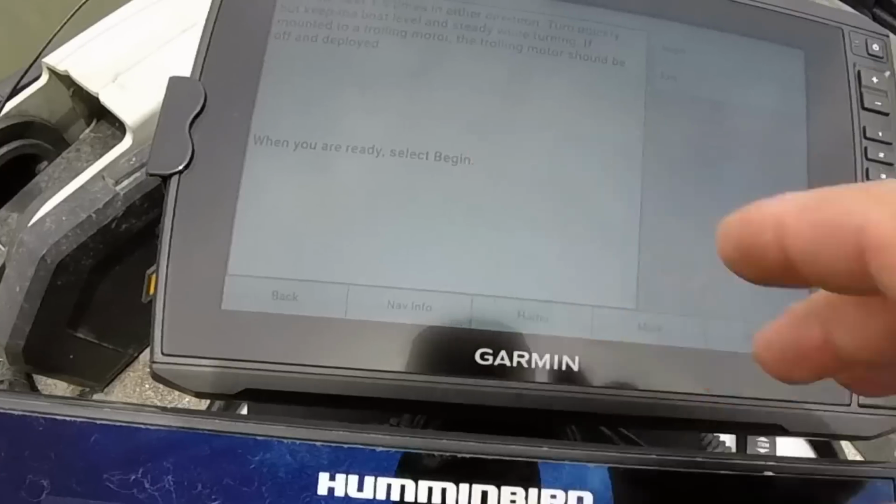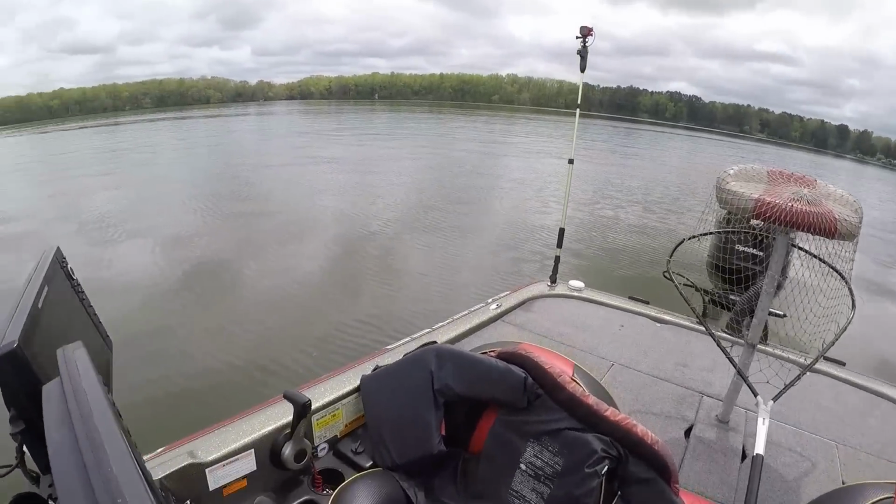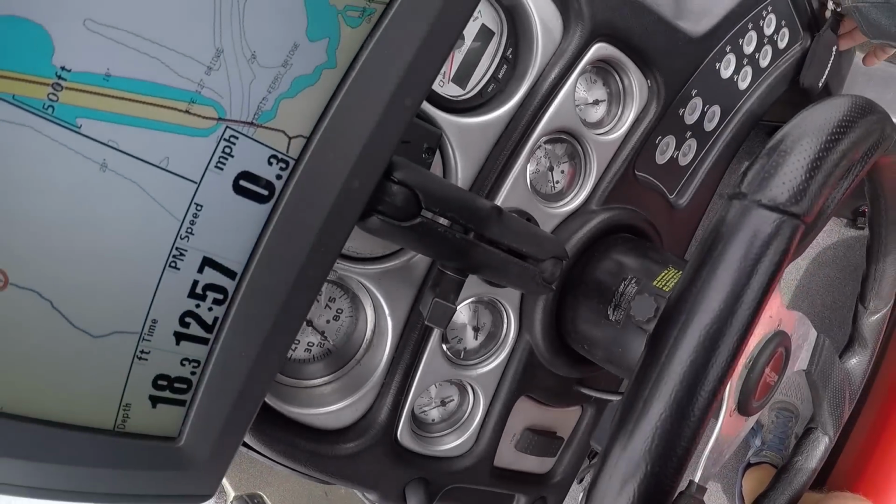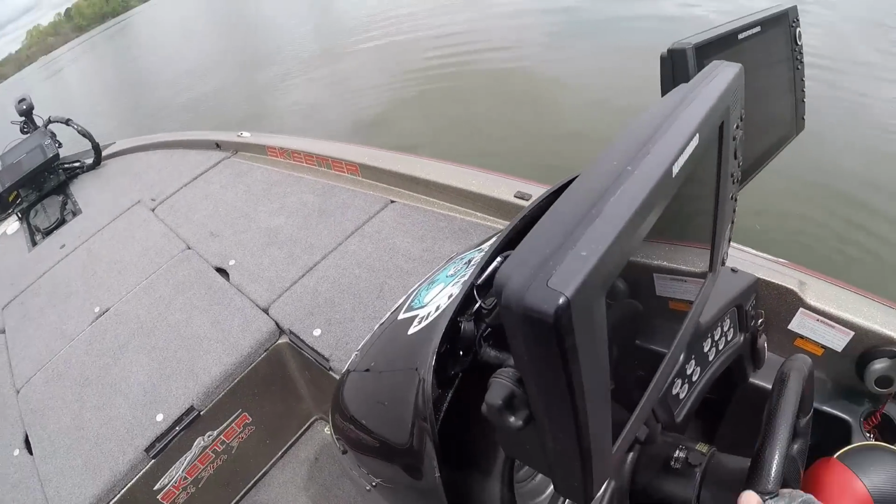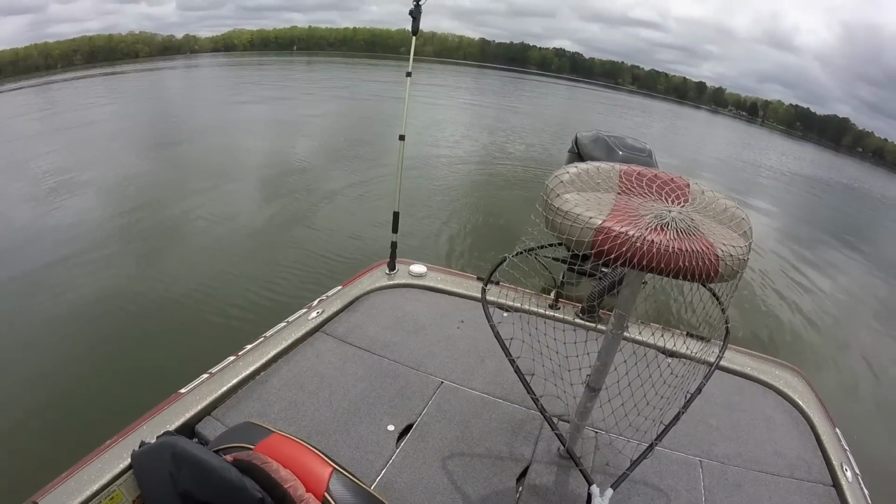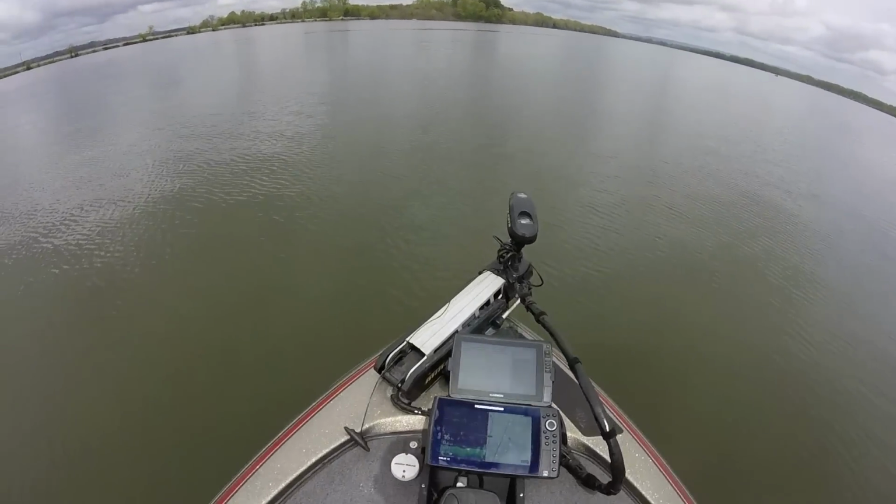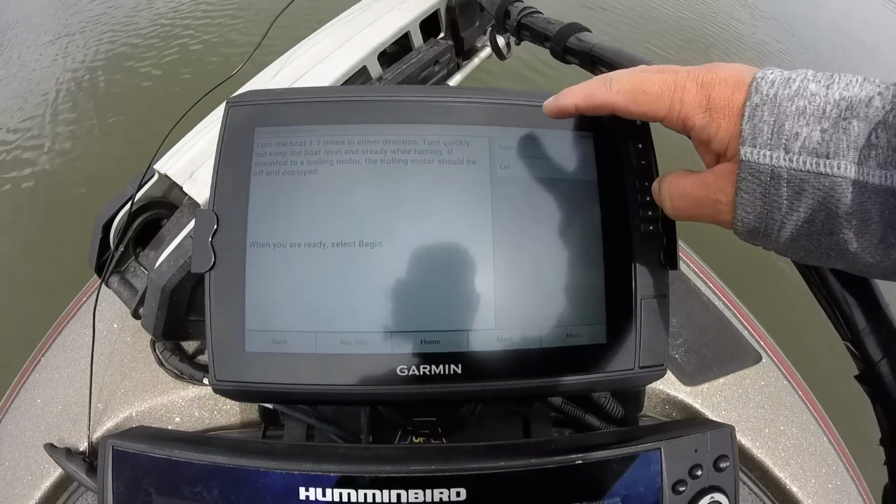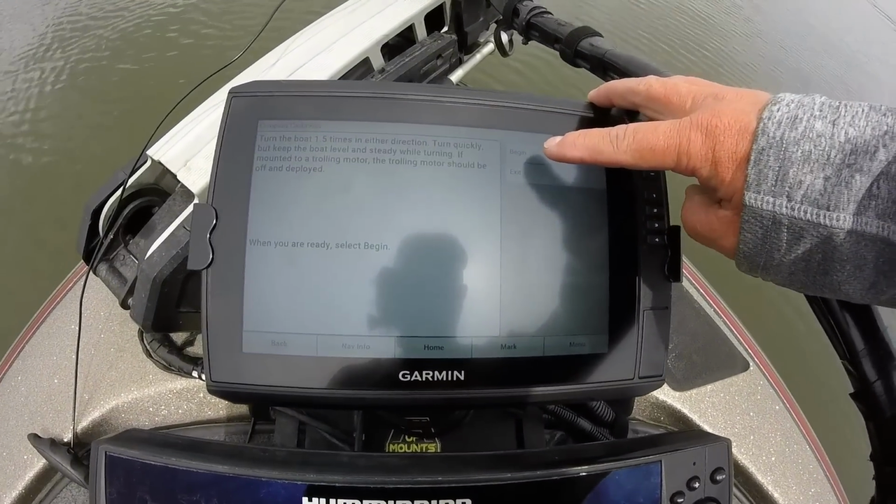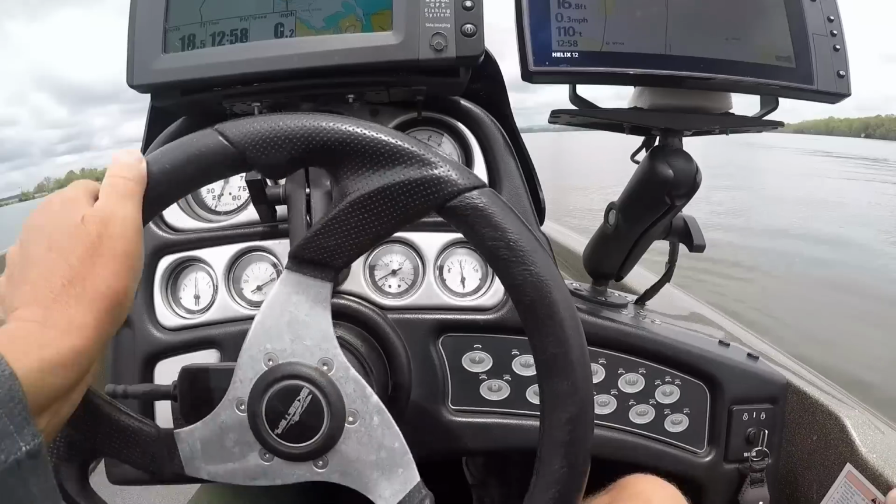Alright, and it says when you're ready to begin, I'm going to go back here and I'm going to start the motor. I'm not going to put it in gear yet, but I'm just going to start the motor. I'm going to go ahead and turn my motor where I can start turning immediately when I hit begin. So I'm going to go back up here, and I'm going to hit begin, and it says calibration in progress. So I'm going to go back here and I'm going to put it in gear.